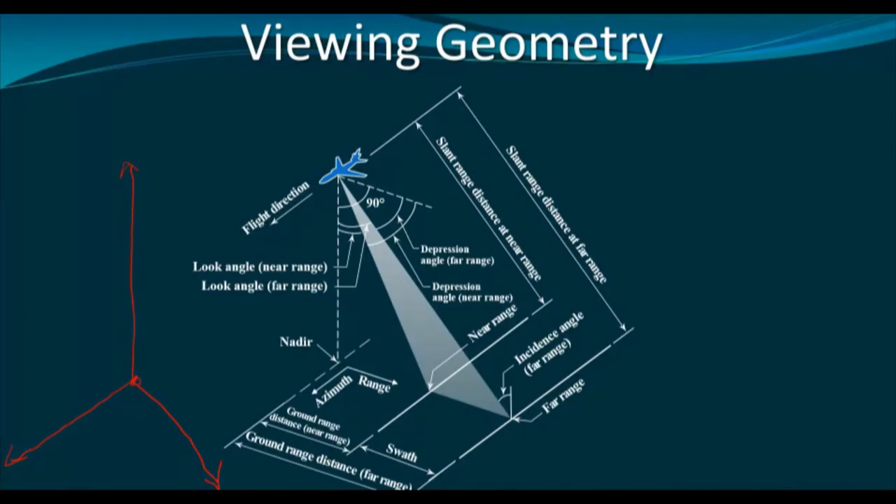Now, the amount of backscatter will be higher at the near range and it will be lower at the far range. I mean, the amount of energy that is being reflected by the terrain will be higher at the near range and lower at the far range.